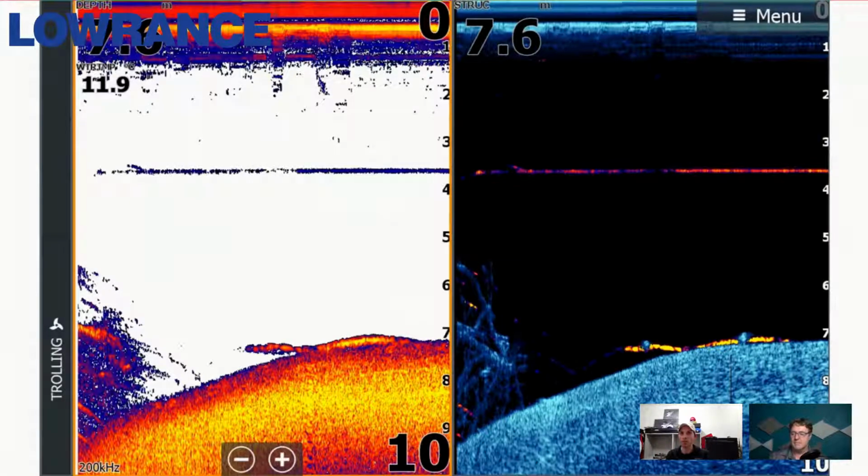So when I see this, I get excited. So if I'm seeing fish, let's just say a nice big cod sitting in 5 meters in that particular screenshot, I'm not that excited because a lot of the times they're not going to be the fish that are on the move. They're going to be the fish that are sitting up in a comfortable water temperature, and it's really hard to get them to bite.